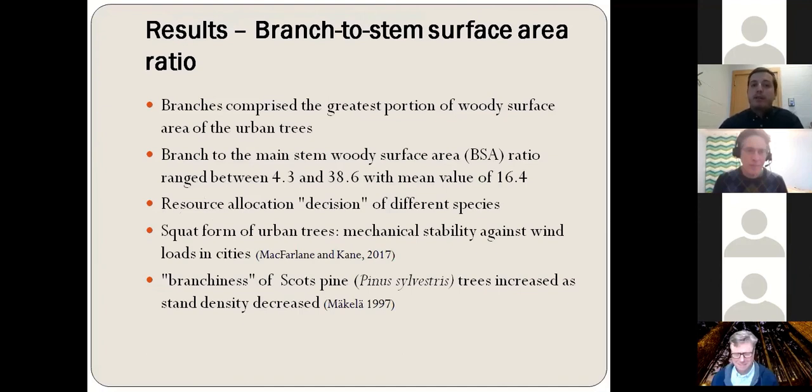Furthermore, we separated the branch surface area from the stem surface area of the trees. So we found that the branches comprise the greatest portion of woody surface area of the urban trees. And the ratio of the branch surface area to the main stem woody surface area ranged between 4.3 and 38.6 with a mean value of 16.4 across all species. This result indicates a resource allocation decision of the different species that invest more resources into building the surface area of their branching network versus their main stem.